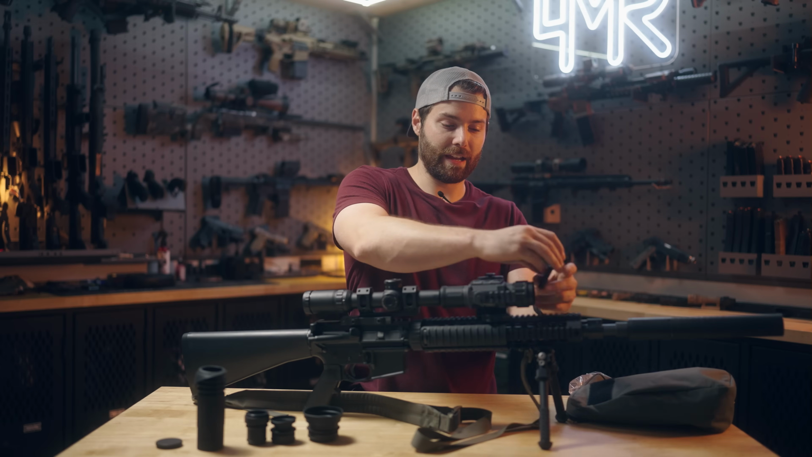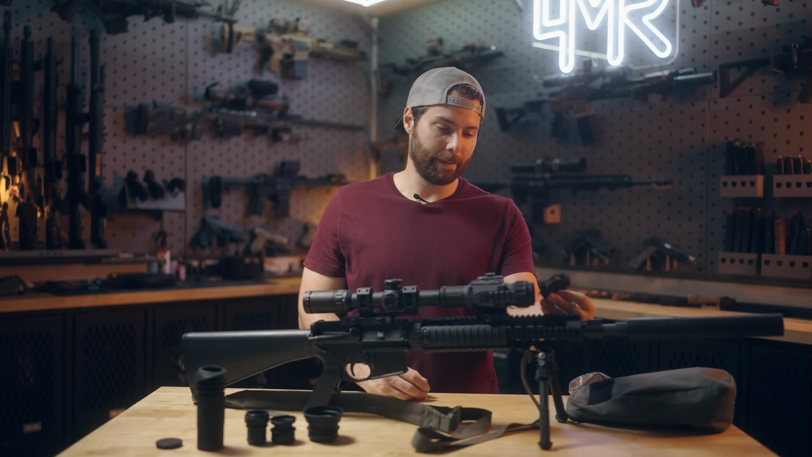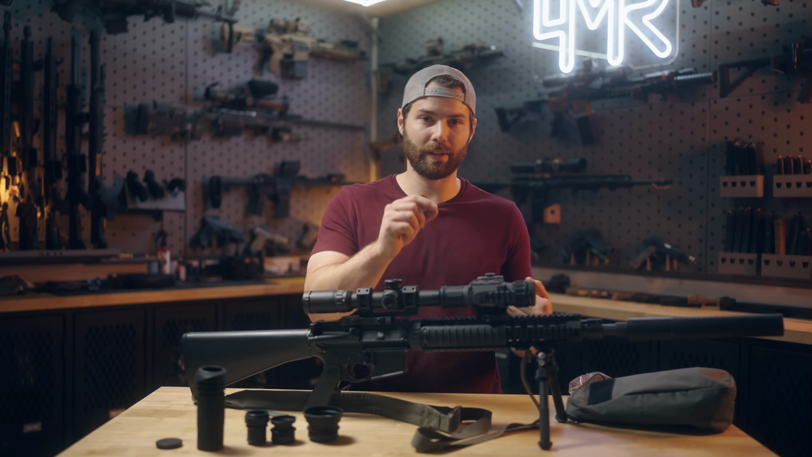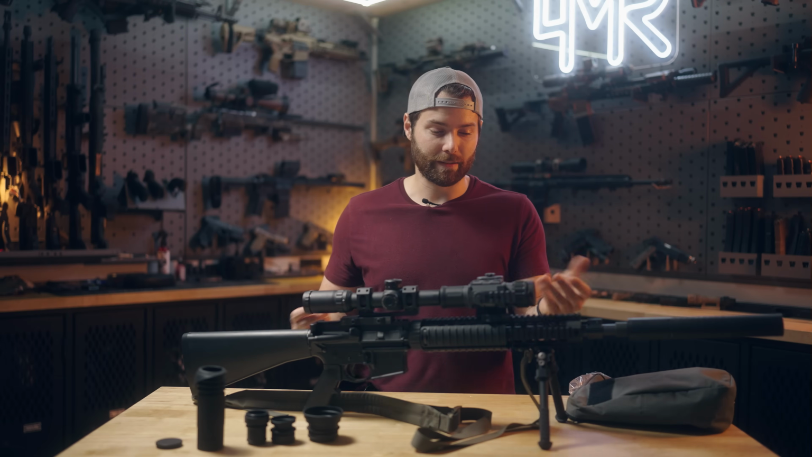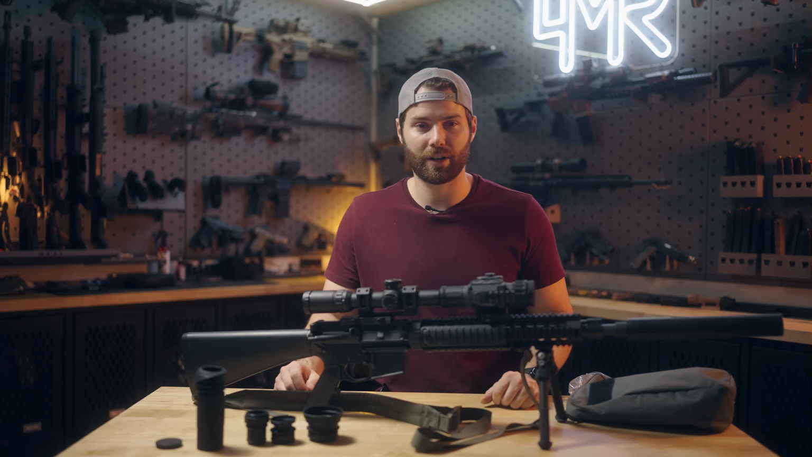It would be kind of cool if they came up with some better system to try to retain that when you're actually using it. I know their Sidekick line, for example, the little lens protector, it's really cool. It's got a notch and it slides into the side and it actually retains very, very well. So maybe they can implement something like that. Again, it's a nitpick, but it's something I noticed during use and I just wanted to share that with you.